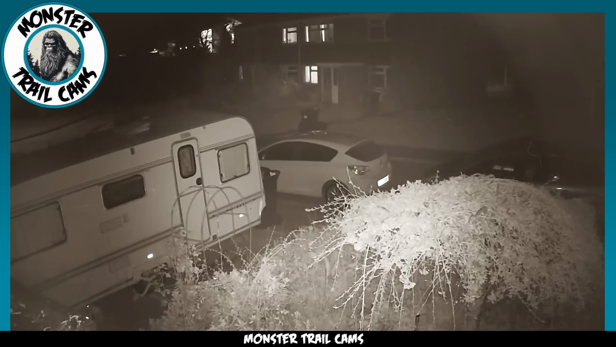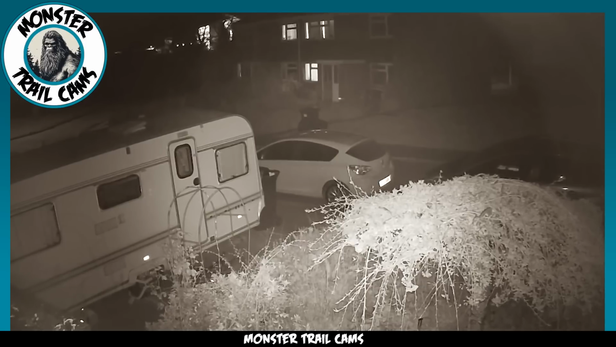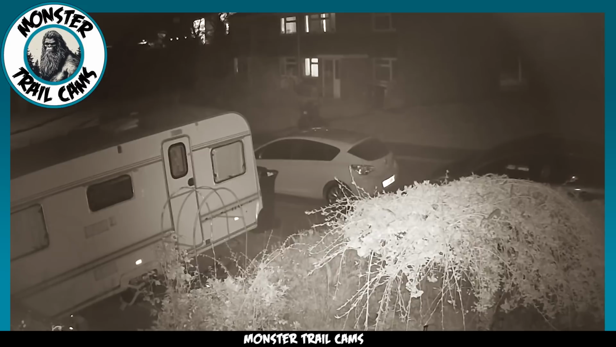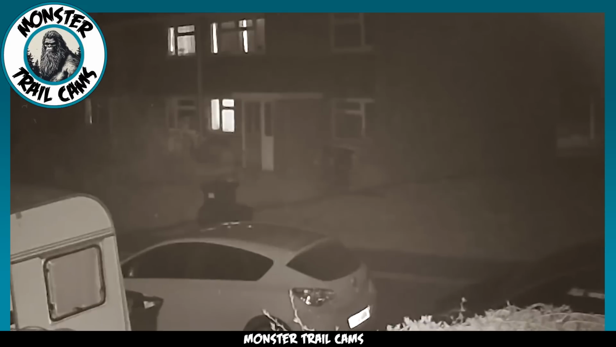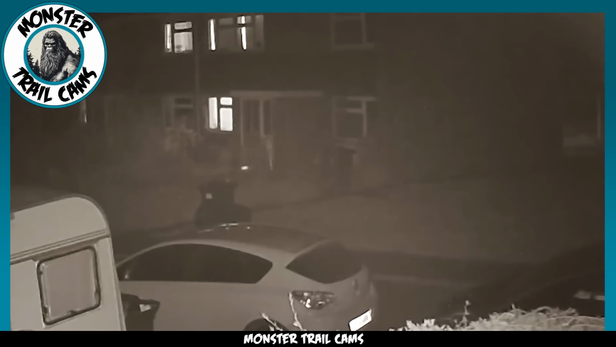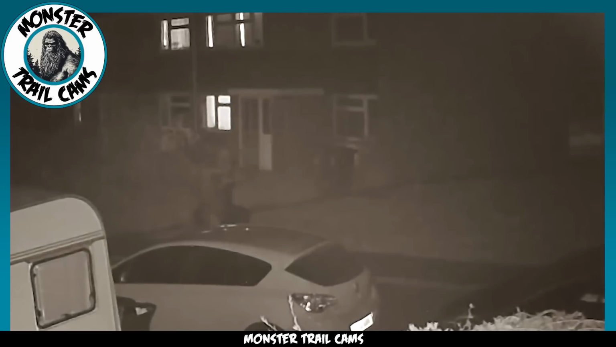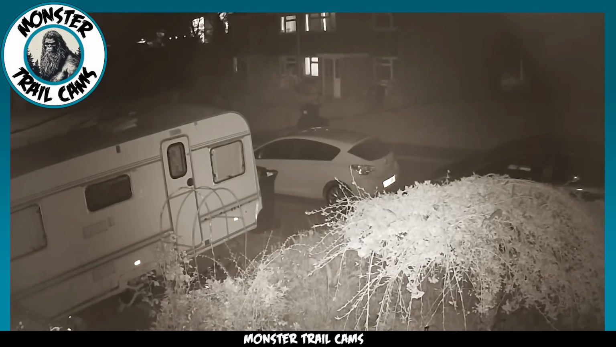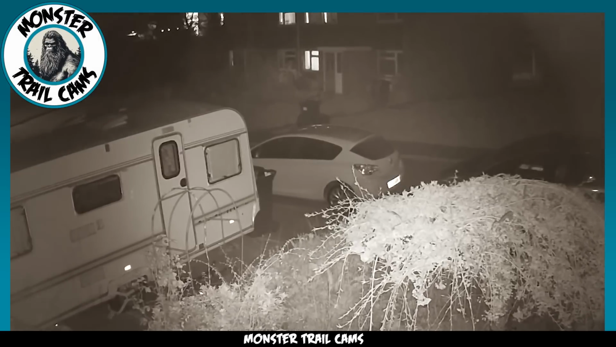However, countering this theory, the figure doesn't exactly resemble a typical human. It's not solid-looking, but rather has a transparent quality. This mysterious figure then disappears as it approaches the darker car on the right side of the screen. Is it possible the camera malfunctioned, or did the footage genuinely capture a spectral presence? What's your take?